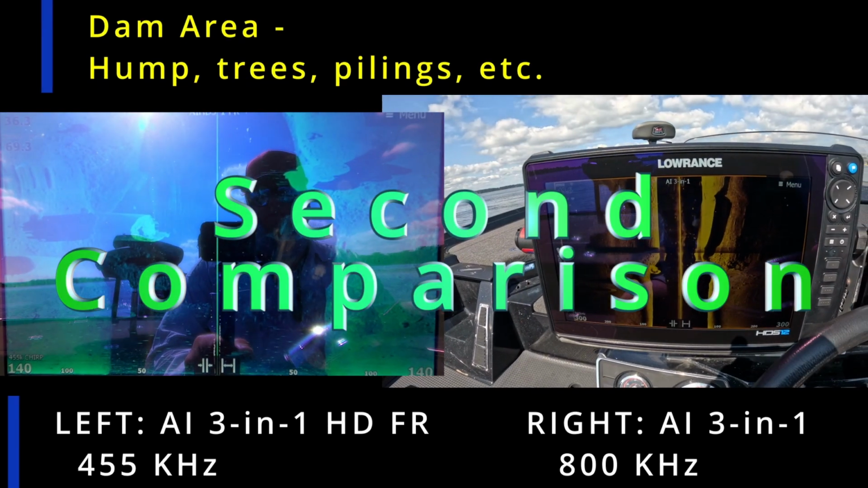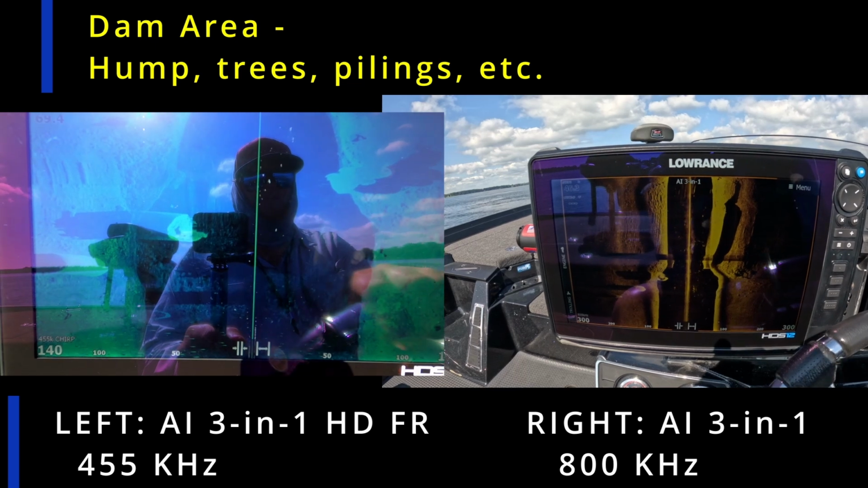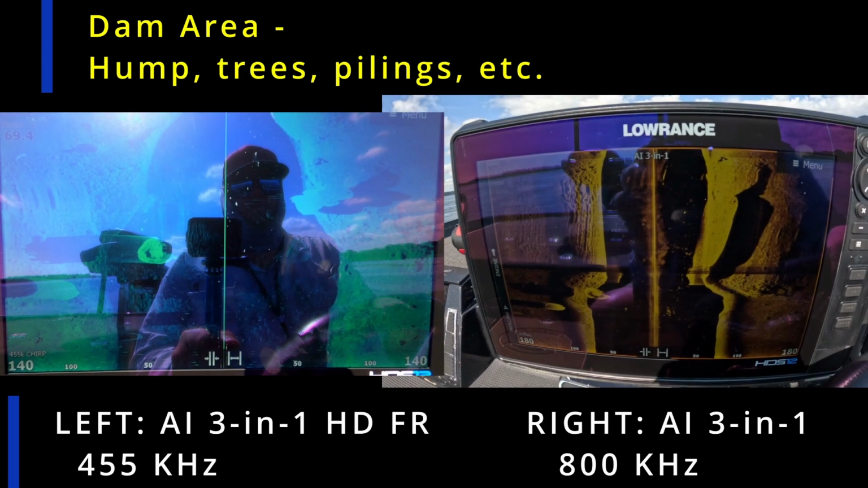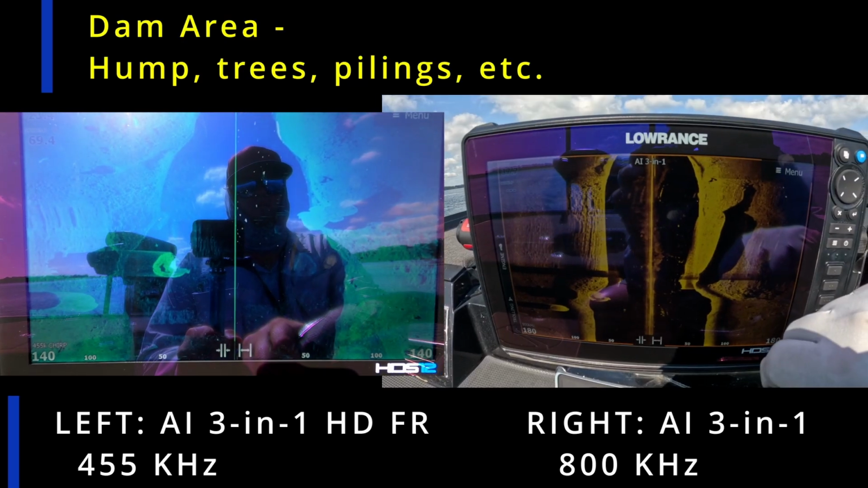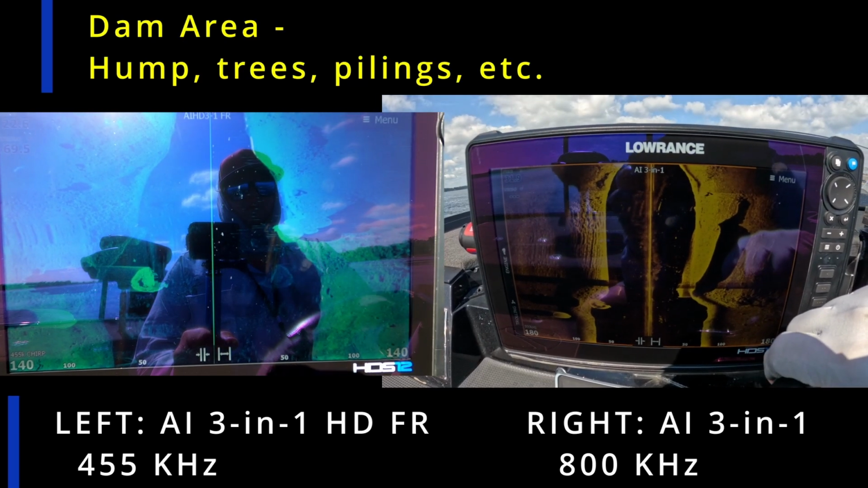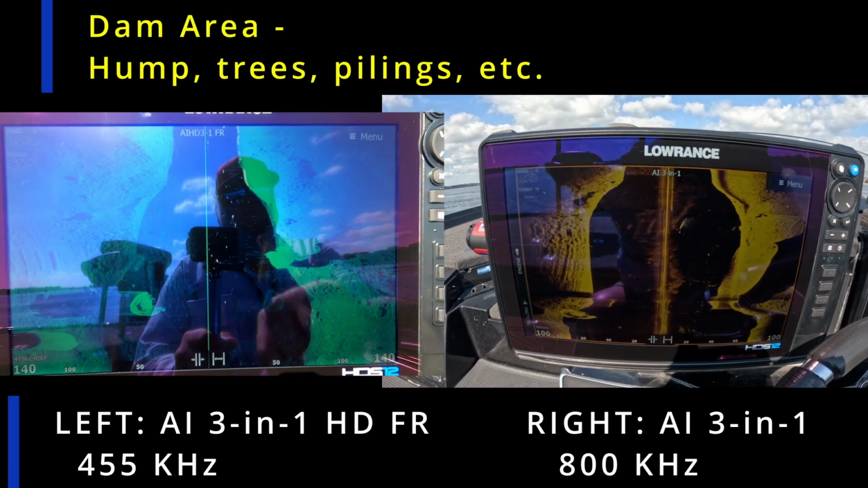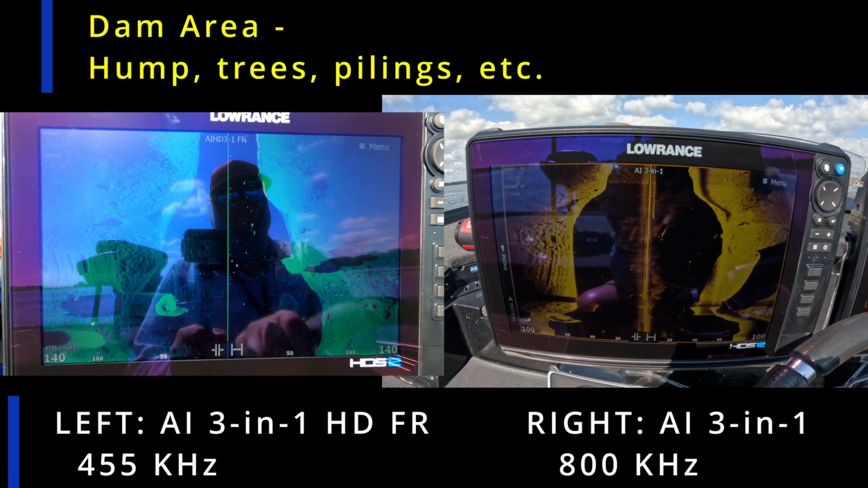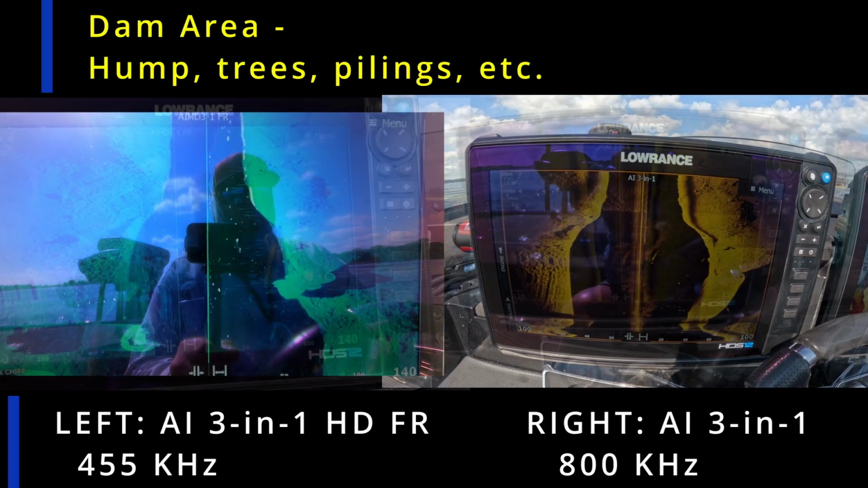So this is the second area. The second area is near the dam down there, and it's a giant hump. There's trees and pilings. This is where another old bridge used to go through, but they tore it down. So you can see some of the screenshots. For example, on the HD transducer on the left, you can see one of the old towers for the bridge. It's very, very crisp.